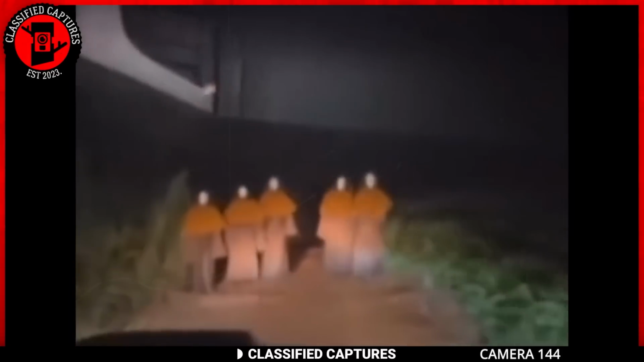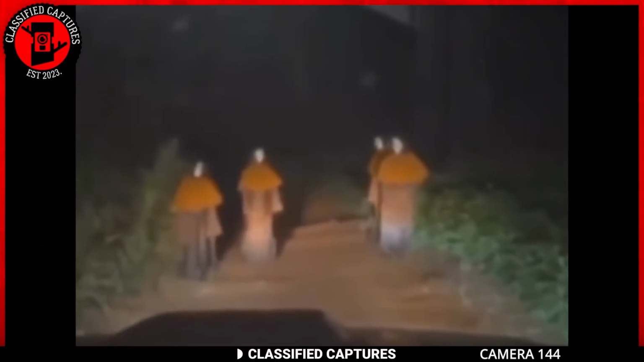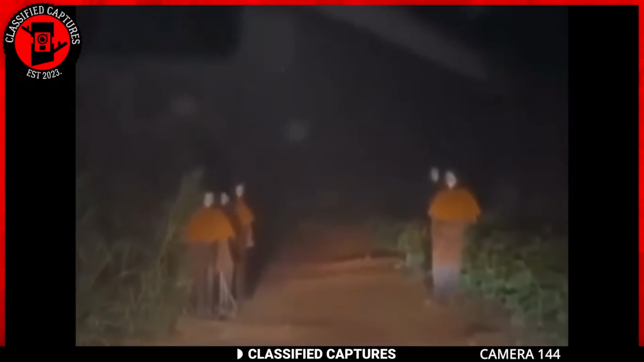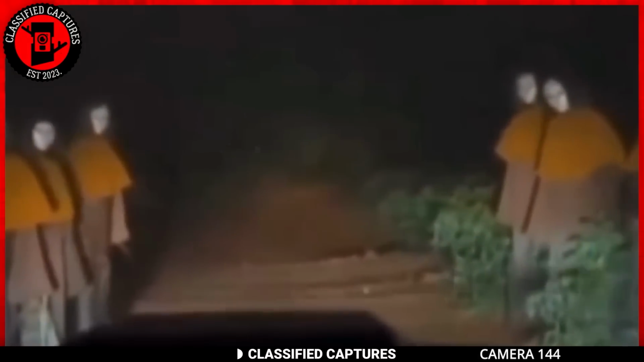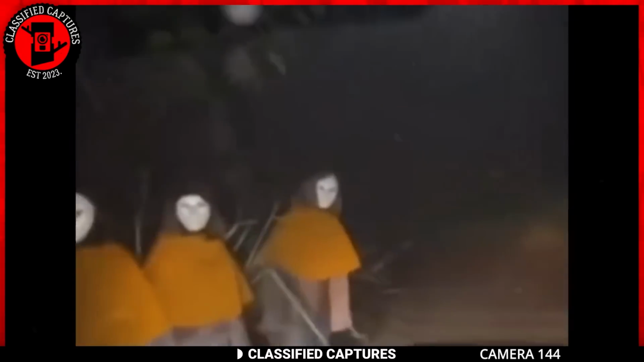So we have about 6 folks decked out in red robes with eerie white masks covering their faces. If you were driving and you saw this, you'd turn around, but not our brave driver. He kept driving, and when they noticed the car, they also didn't run. Instead, they lined up on both sides of the road to allow the cars to drive by. This is an unsettling situation on all levels.